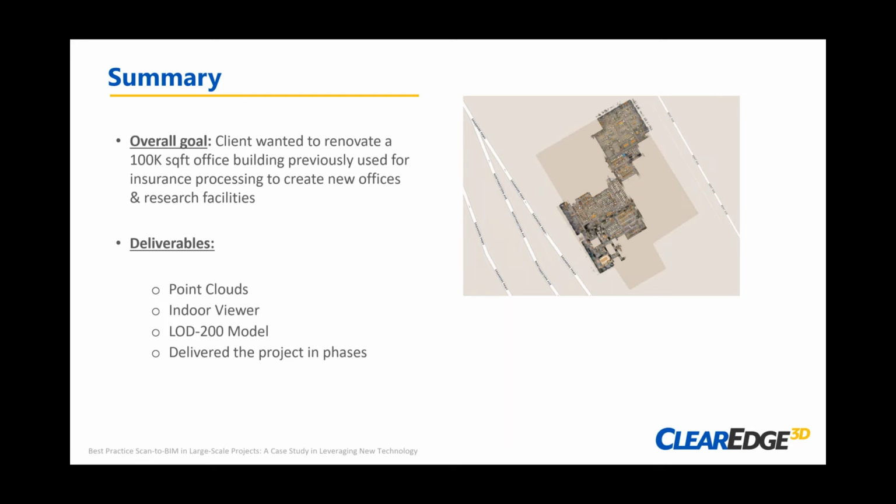And throughout the project, we were able to deliver pieces as we went along, and I'll talk a little bit about how this project was divided into a few areas just to simplify coordination, communication, and file size management.